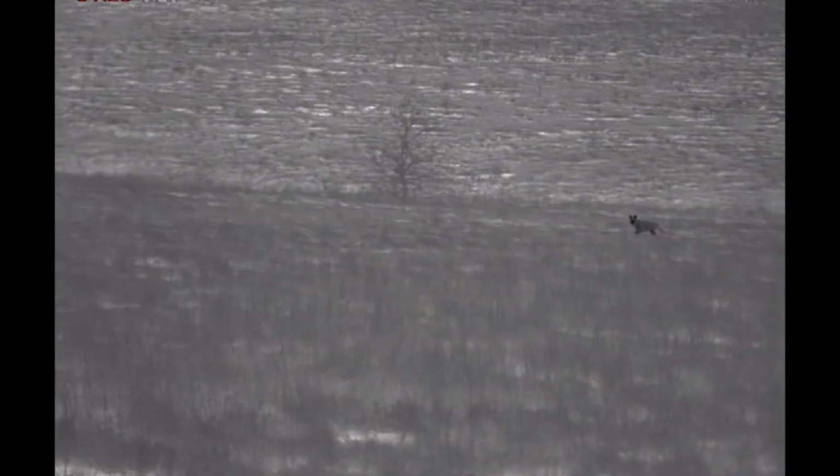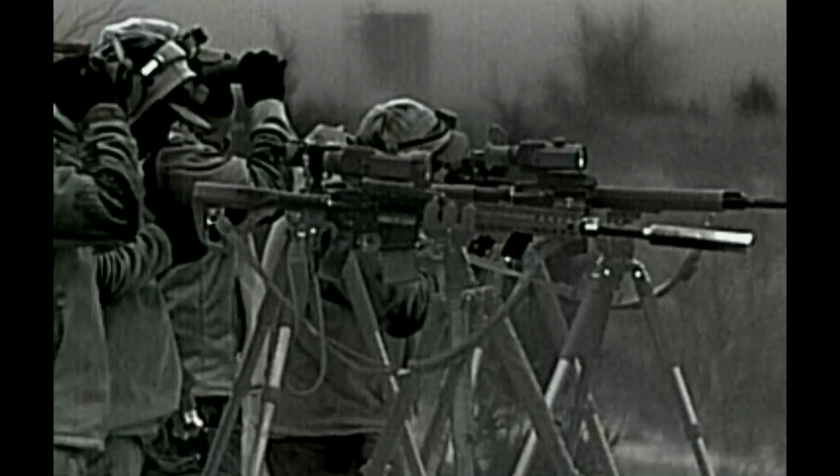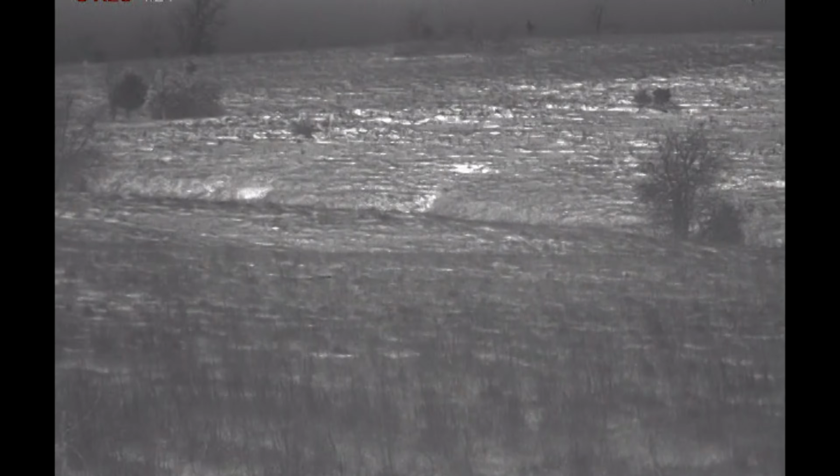Coming right up at us. Did we just get one? I shot the one on the left. Yeah, you and I shot at the same time when he stopped? Yep. Where was the other one at? There's 2 dead ones out there.